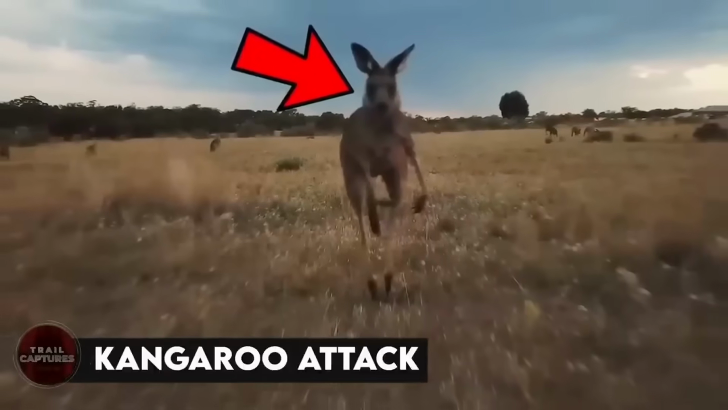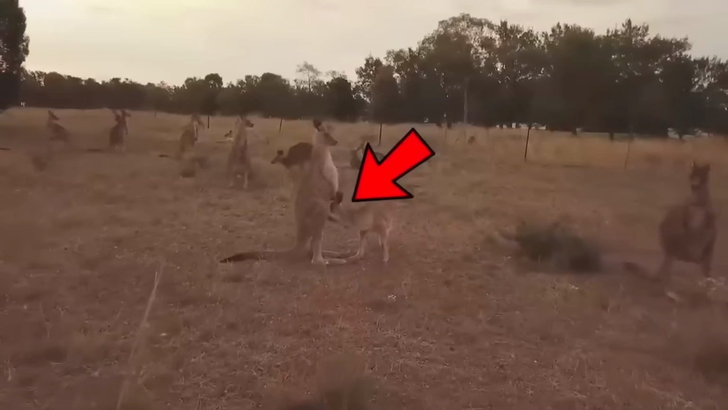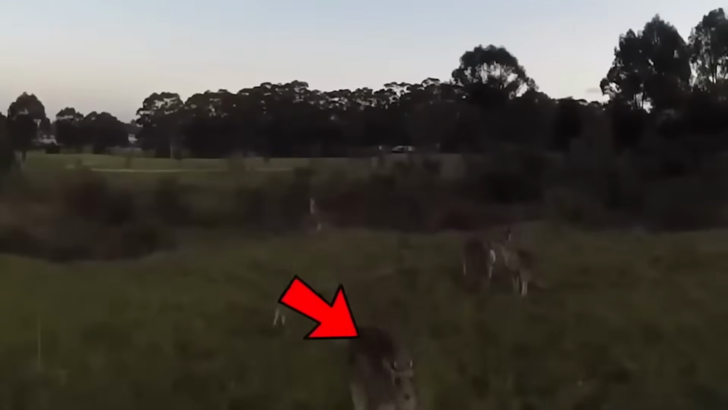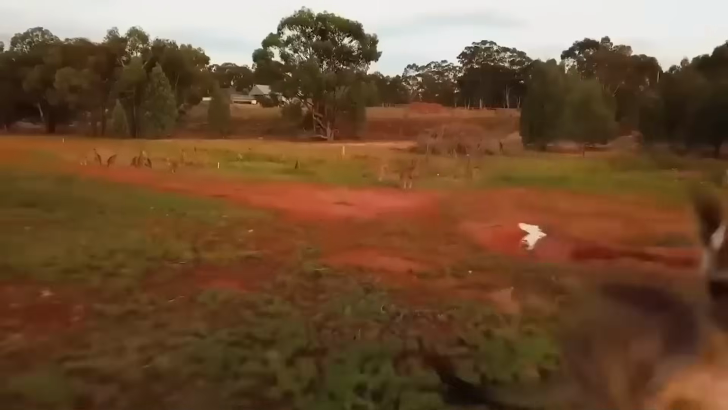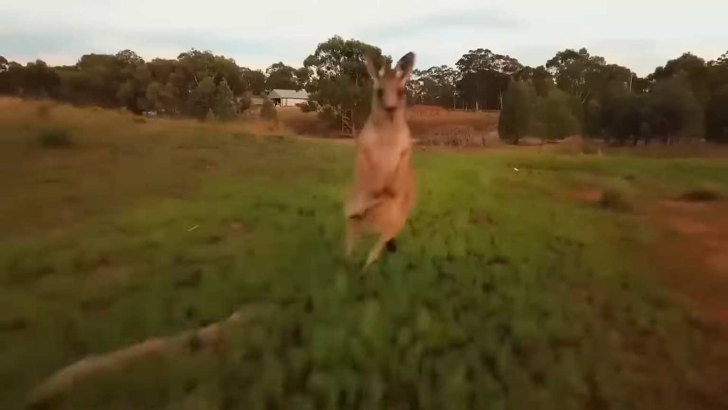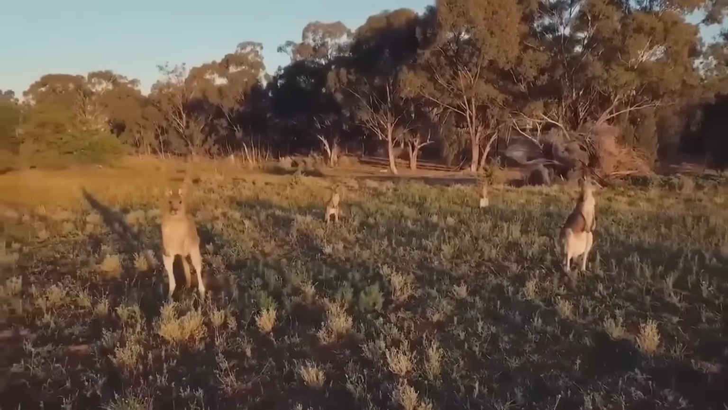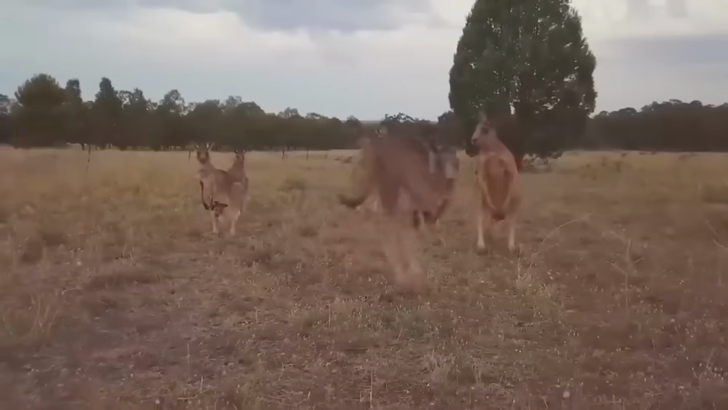Kangaroo attack. It's not okay to harm baby animals, no matter how tiny or weak they may be. A video recently captured a mother kangaroo chasing and taking down a flying drone that was filming her adorable babies. The mother kangaroo likely saw the drone as a danger to her young and acted to keep them safe. It's unknown if the person operating the drone was able to retrieve it, but they should definitely think twice before upsetting another protective mama kangaroo.